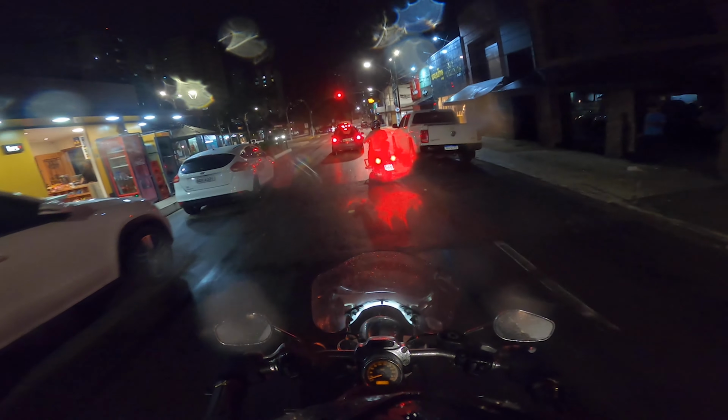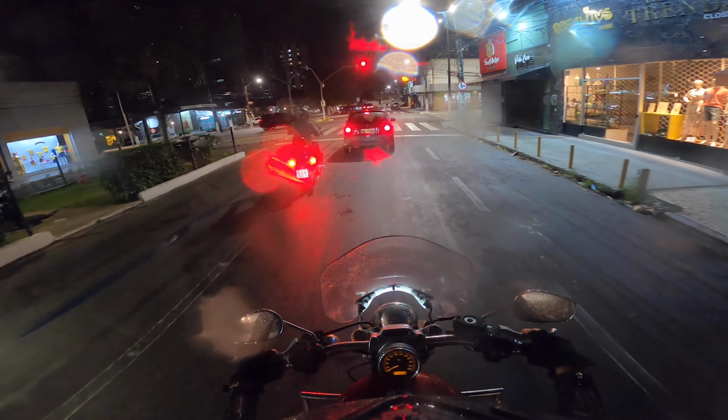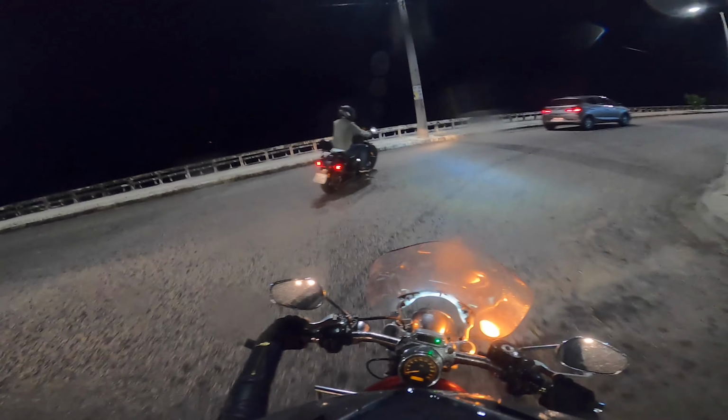So I was very surprised in a positive way. I was not expecting that the GoPro Hero 8 was going to give me such a clear image at night.